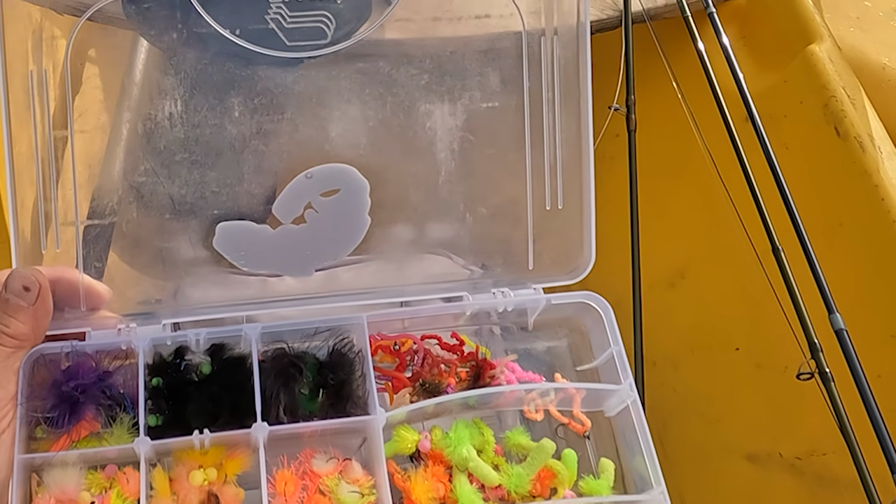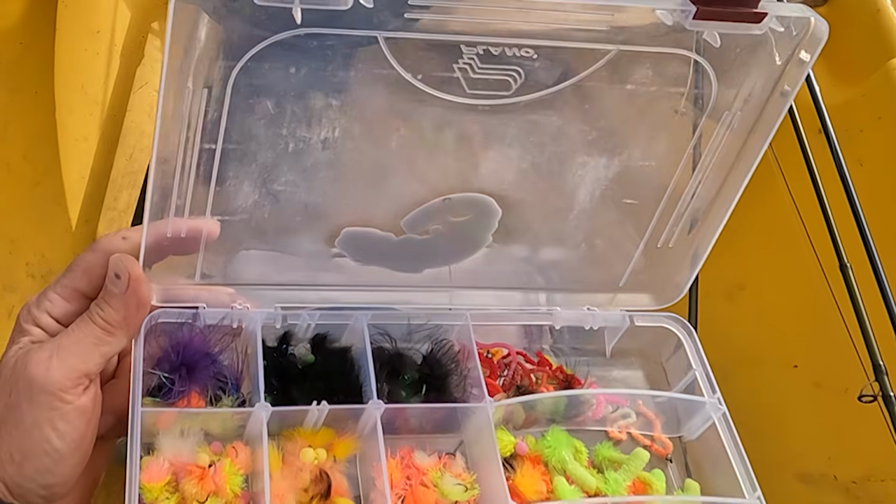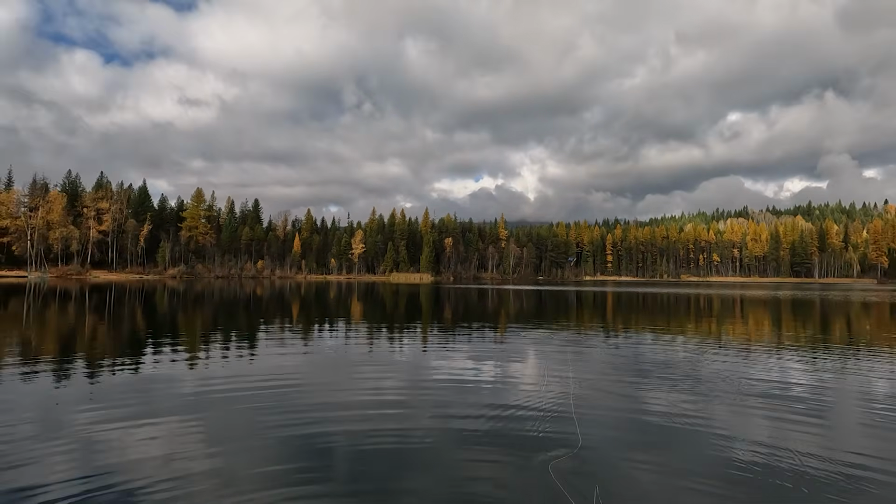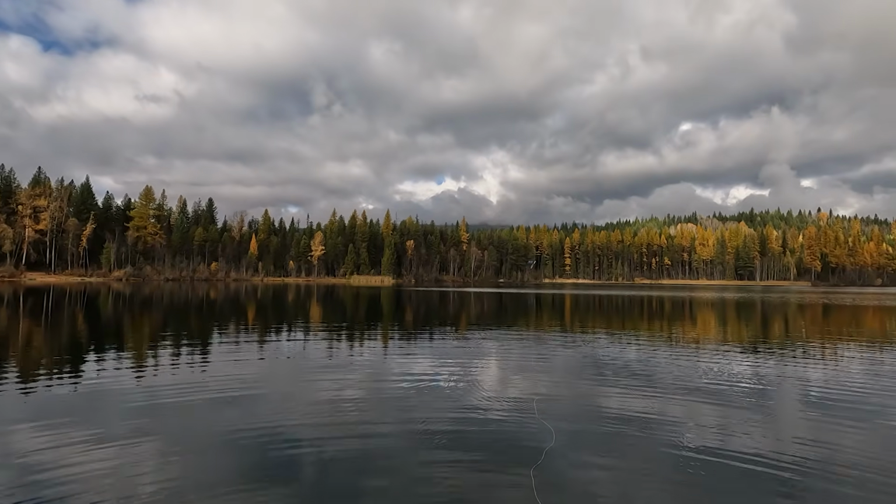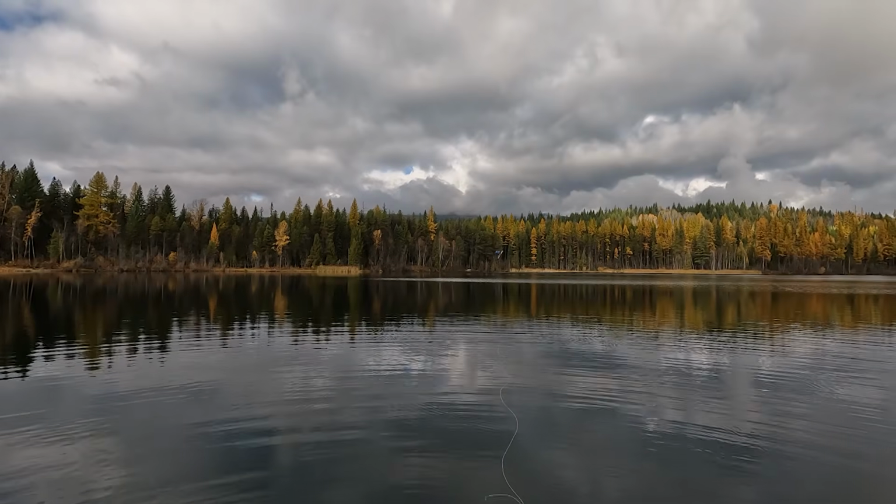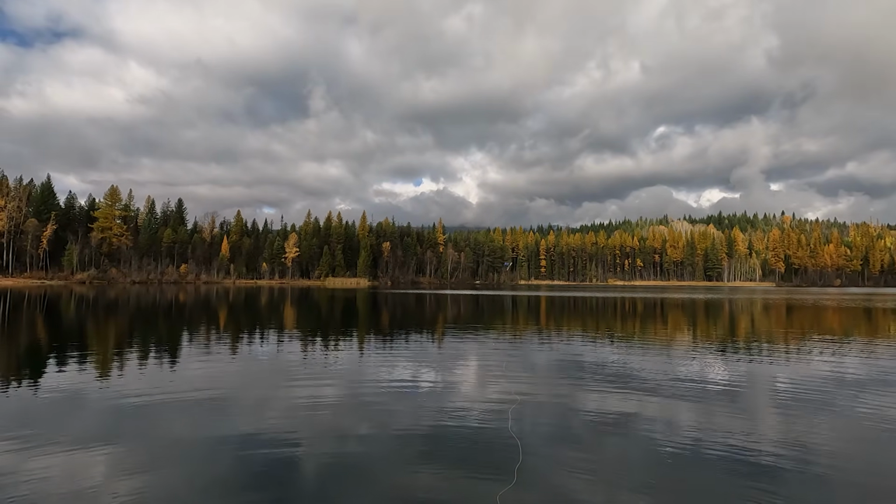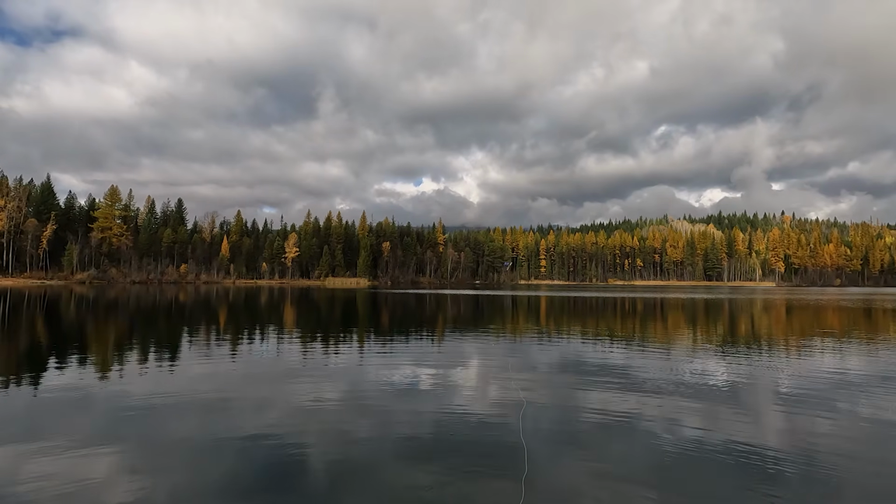Got the firetail blobs I can strip later, but I think I'll start with hanging some of these and then strip one after. I saw a couple move out here a little bit, so I'll try one out here. Let the blob hang. If we don't get anything hanging, then we'll start stripping some. I'm in a boat by myself, so I'm allowed 2 rods in BC. But it's such a tough thing to do when you're filming, so I'll use one at a time and try to get some footage.